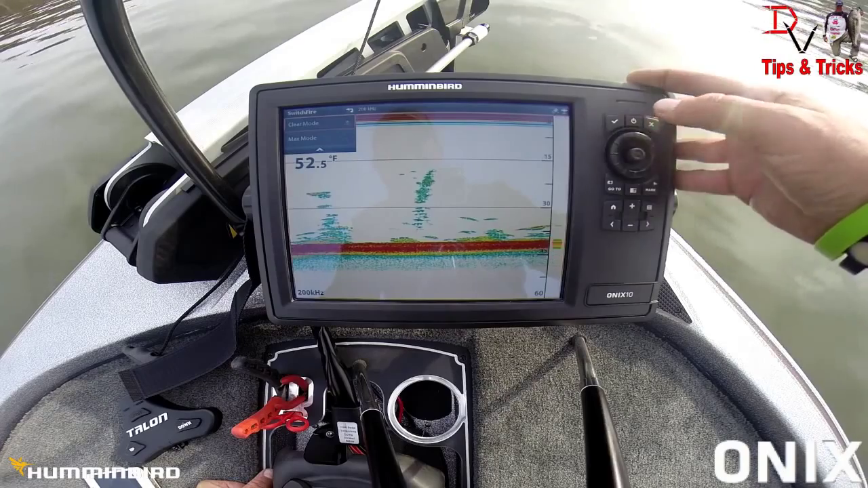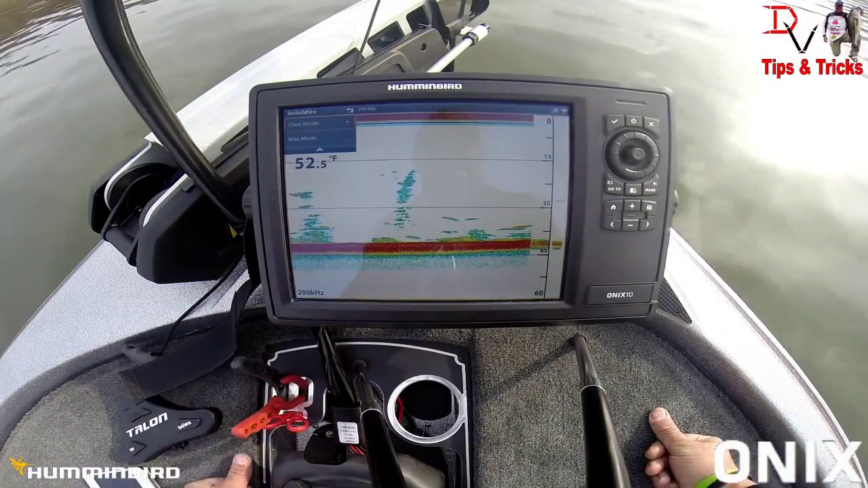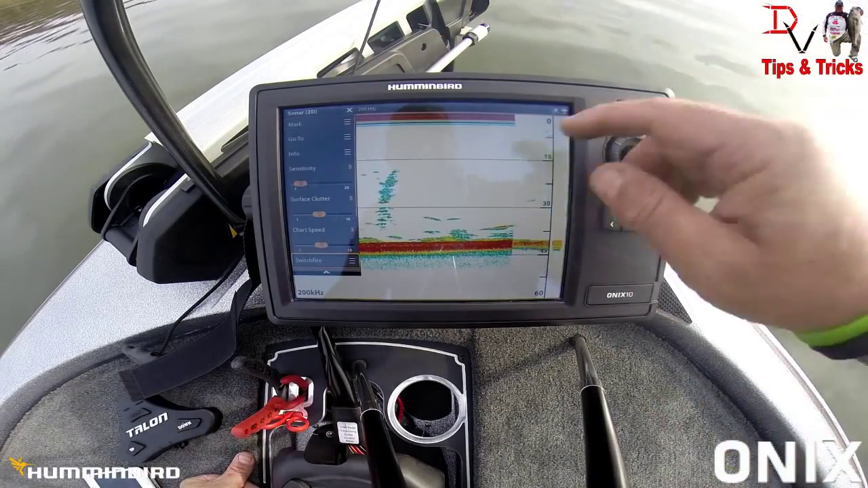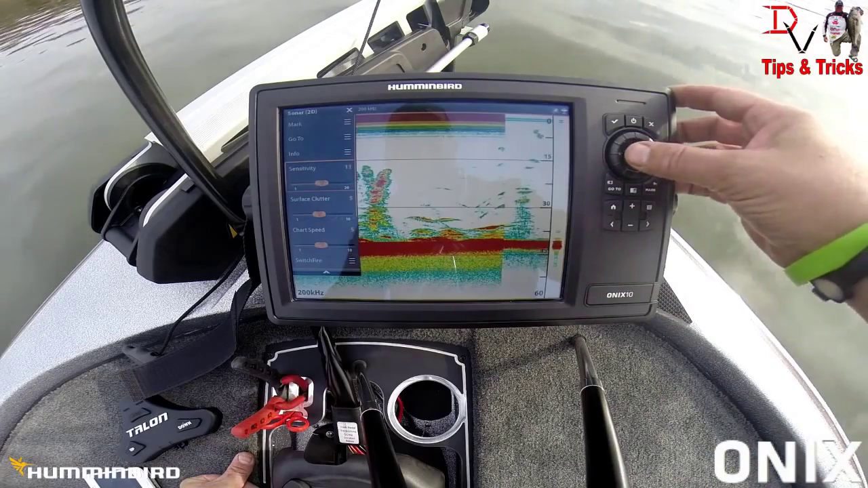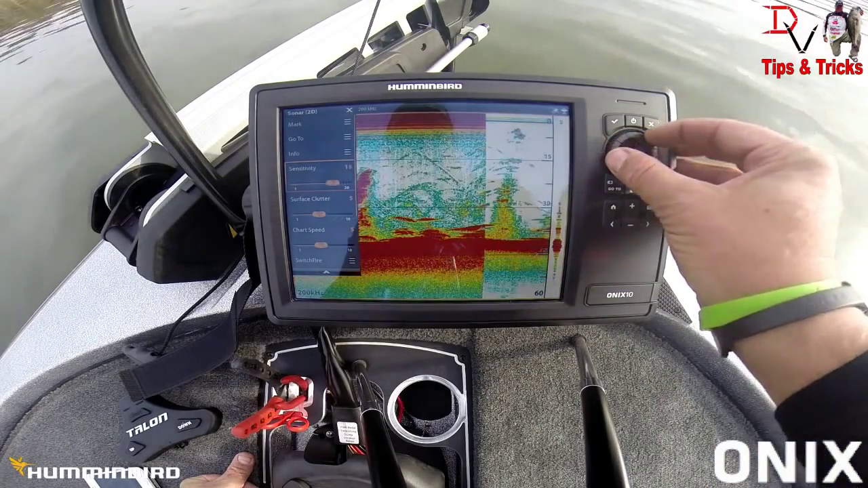We've got clear mode, max mode. Here we go into clear mode. You'll see the change here. Normally with clear mode, I want to increase my sensitivity, so I can go to there. Or you can just adjust the flywheel.